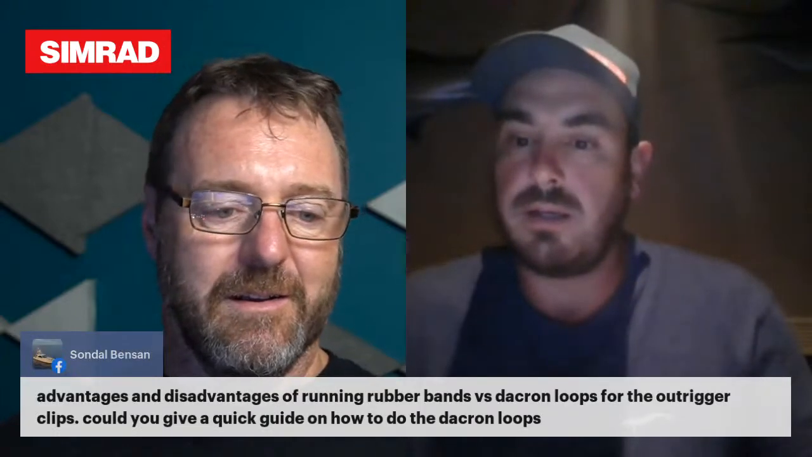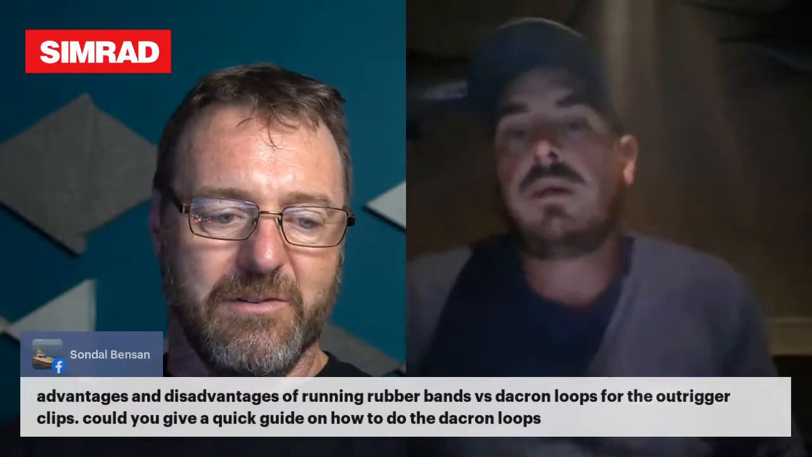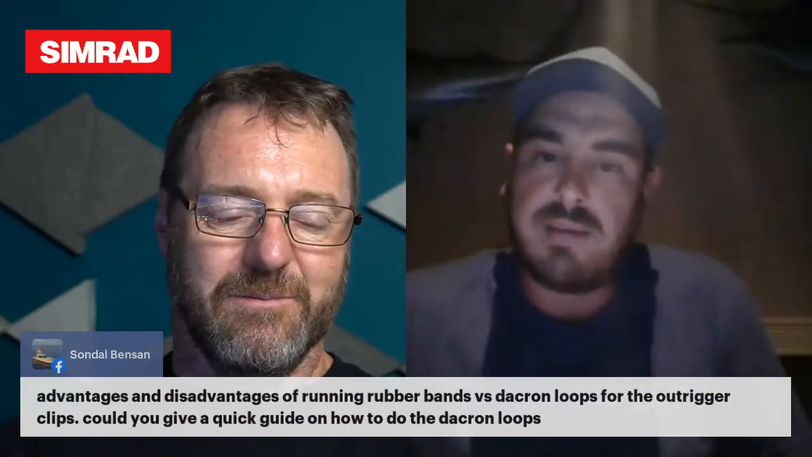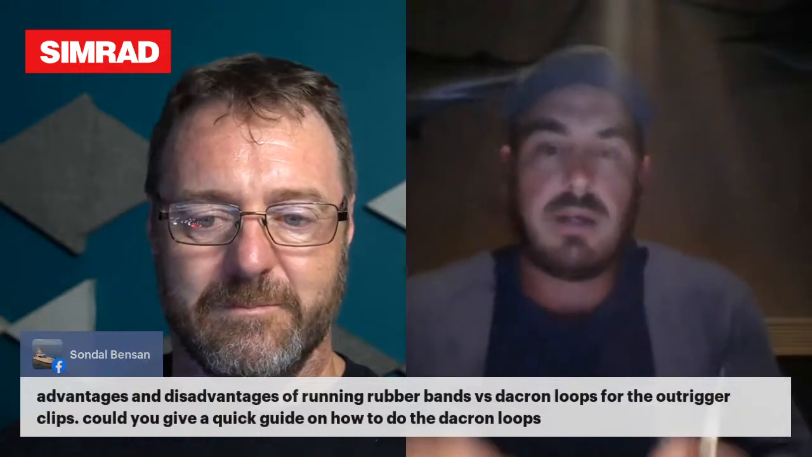Advantages and disadvantages of rubber bands versus Dacron loops for the outrigger clips. I think sometimes with the rubber band, it's a bit harder for it to pop the clip. Whereas the Dacron loop's solid, so the rigger line only has a certain amount of stretch before the clip will pop.